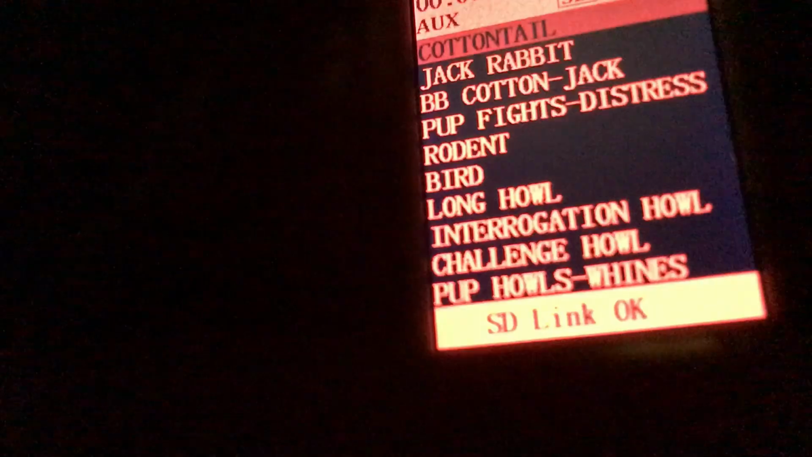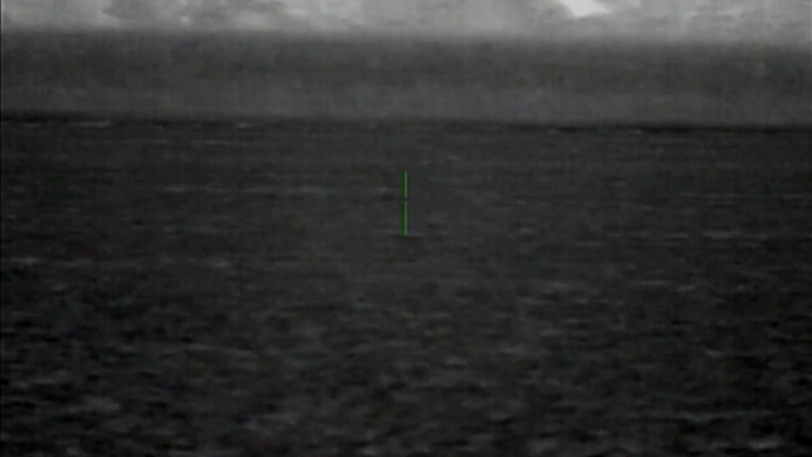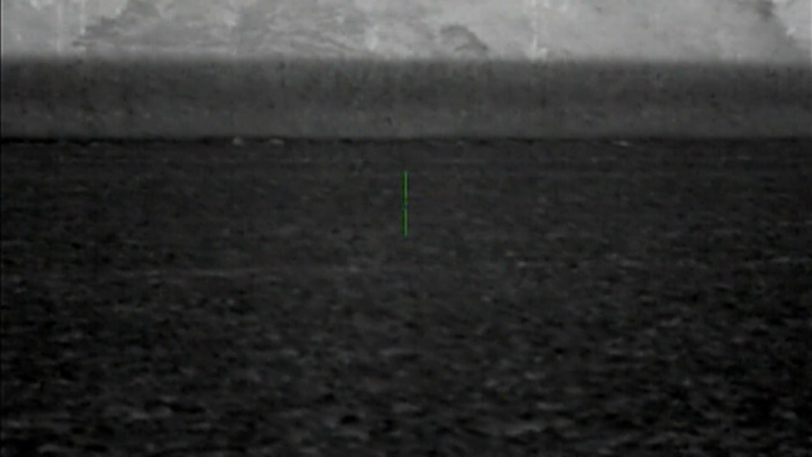You're going to notice the boys here have already shot twice at this point, maybe 3 times, and immediately go to the coyote in distress. Always a great tool. Sometimes that coyote in distress call, that pup in distress, it'll trigger the coyote's instinct to come in and see what happened to his buddy. A lot of times it'll pay off and give you another shot. There he is, there he is. I got him.